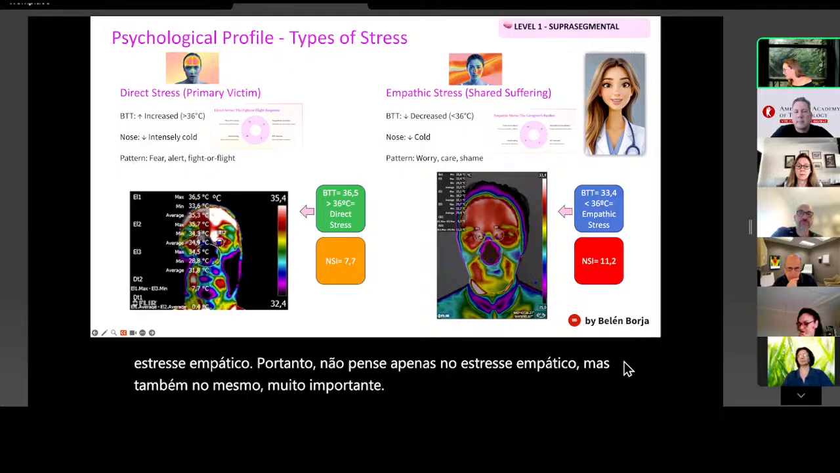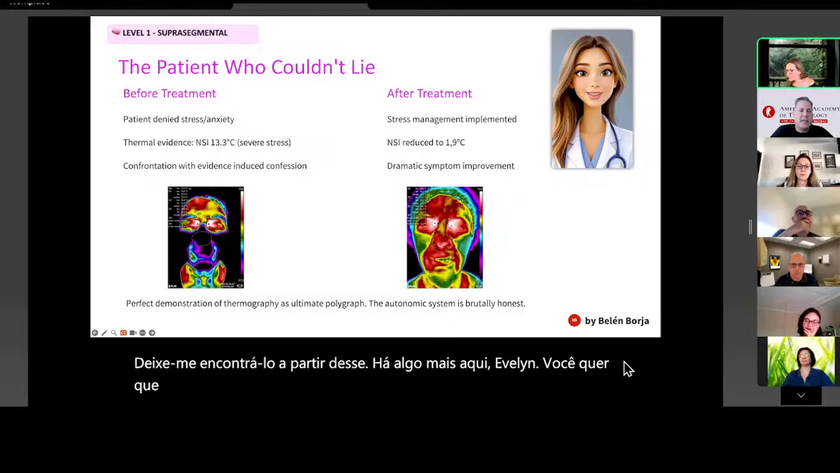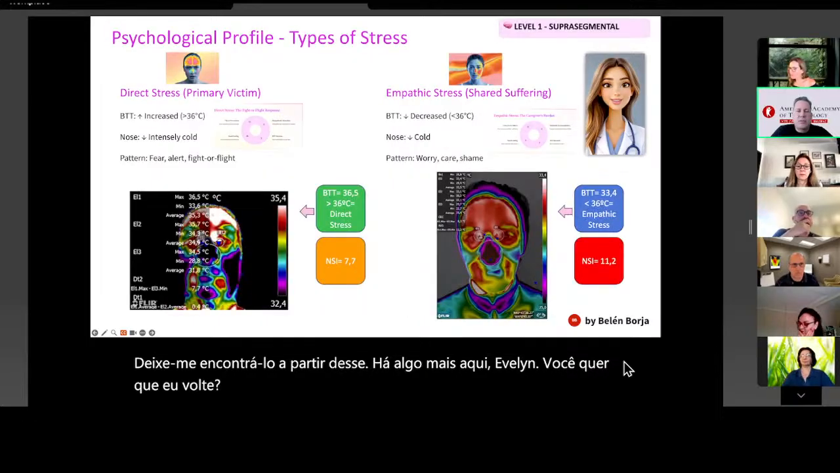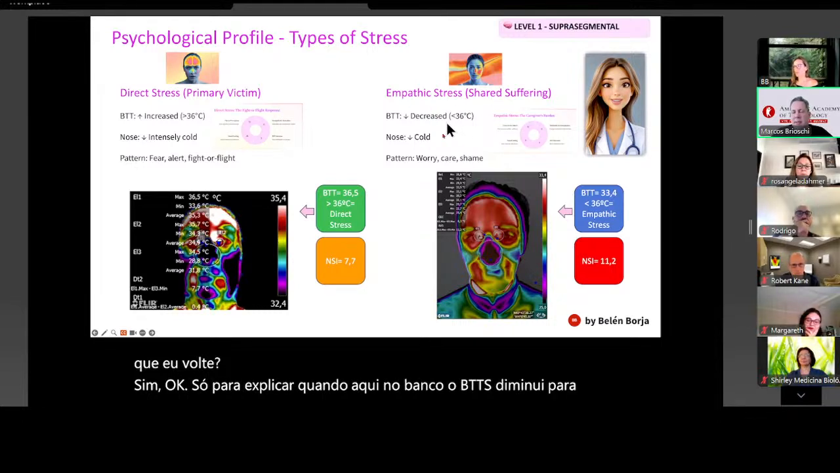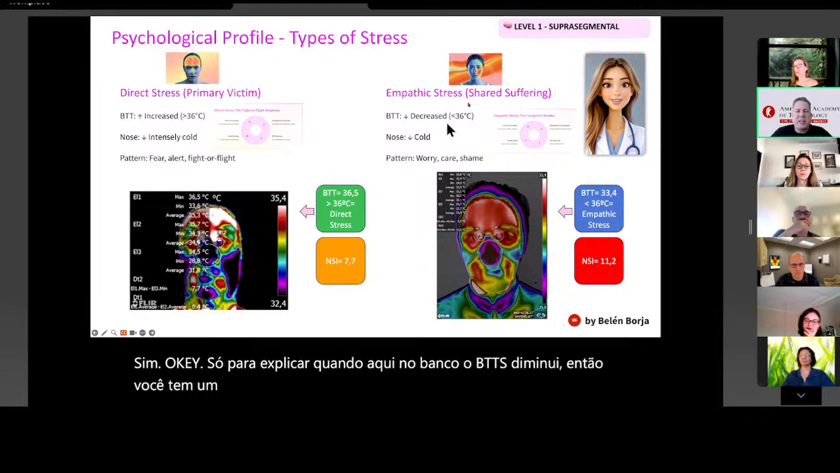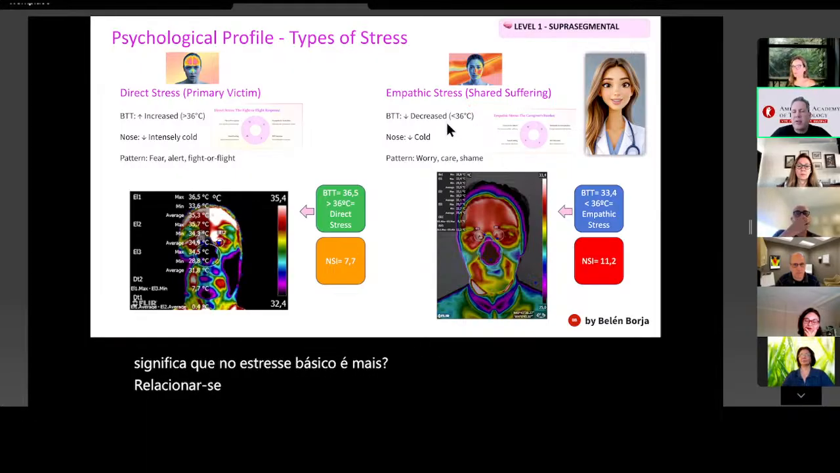Let's see that case I showed you. Just to explain, here on the empathetic stress, the BTT is decreased, so you have a brain metabolic decrease. What that means is that empathetic stress is more related with a chronic suffering. And in a chronic suffering, you have depression. And when you have depression, your BTT decreases.